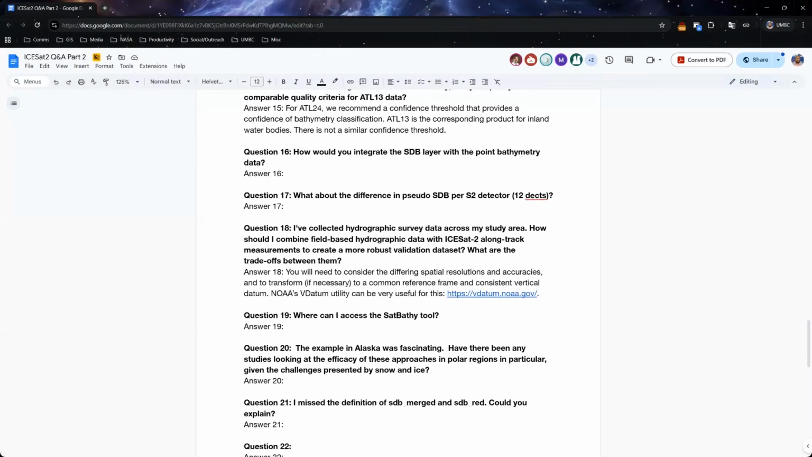Integrate the SDB layer with the point bathymetry. I'm not totally sure I understand the question, but if it's referring to how you take your pseudo bathymetry and integrate that with the individual points from ATL24, that was one of the steps I showed in my demo, just using QGIS. Basically it used the sample raster values tool to take the pseudo SDB and, at each ATL24 point location, sample the corresponding pseudo SDB value.